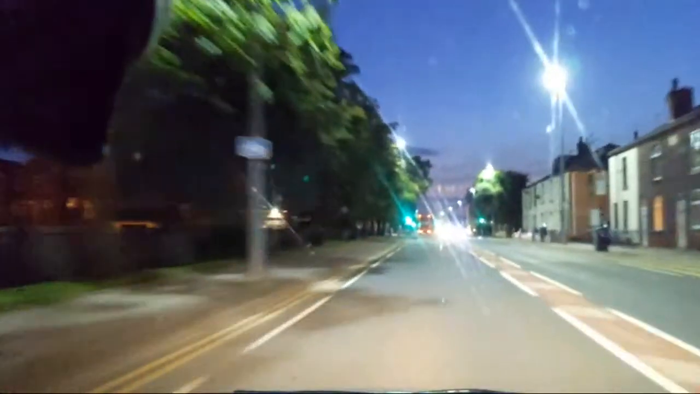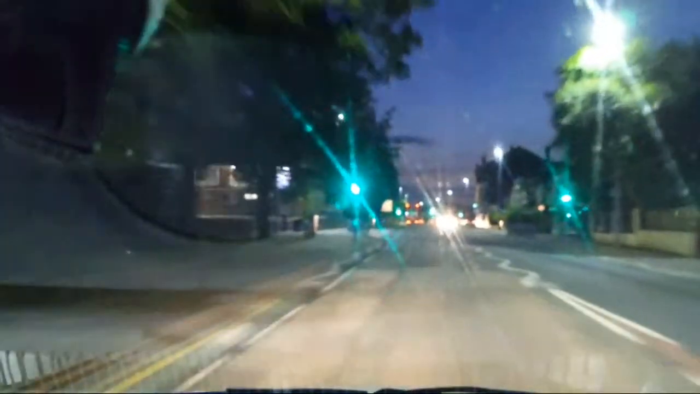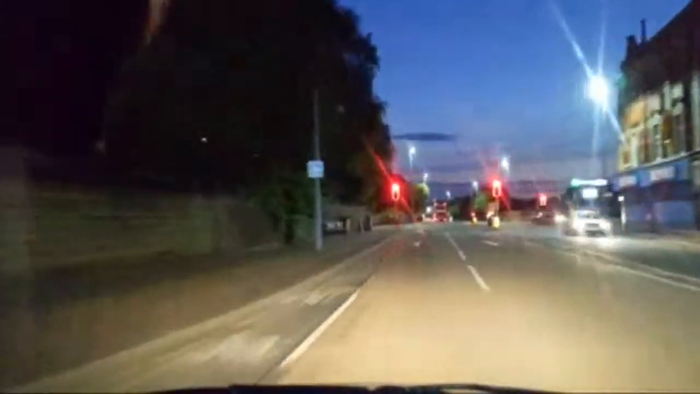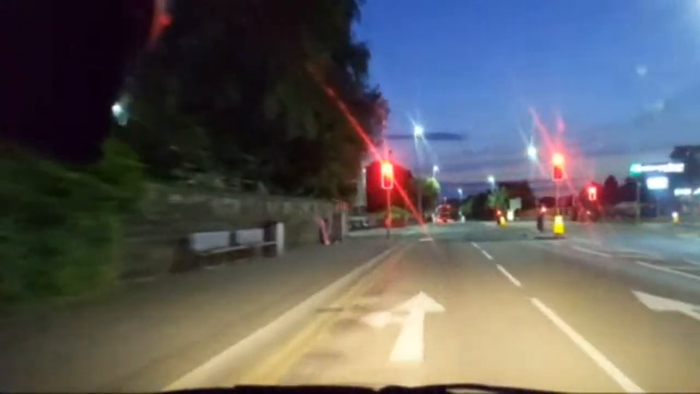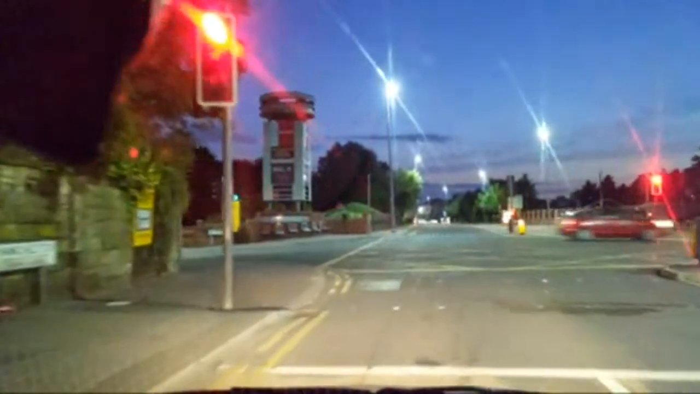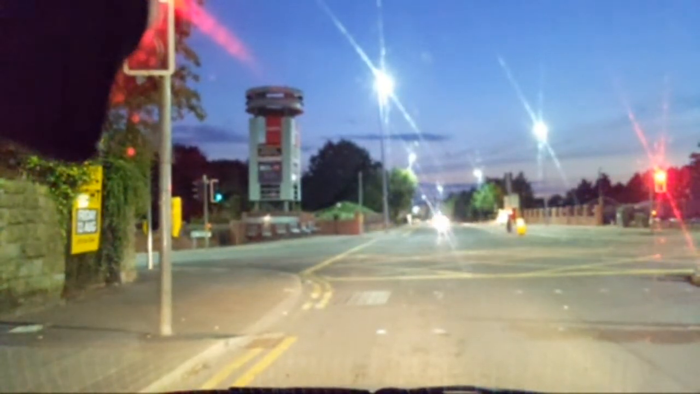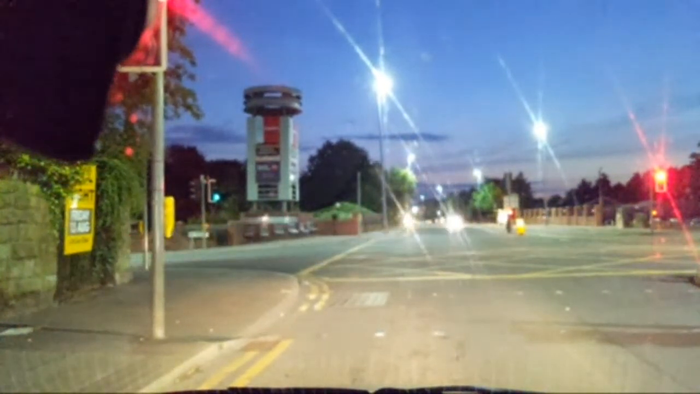Lorry's pulled off again. Traffic lights have just changed to green. I bet they'll be back on red again before I get there. So these lights change very quickly indeed. So they might be on green before we get there again. But no, I don't think so. There's the Enterprise Place on the right, which is just gone out of shot, which has been derelict for a long while. I can't remember what was there before. There was something there before. They knocked it down and now they've built that Enterprise Place. Right, cars behind me are catching up.